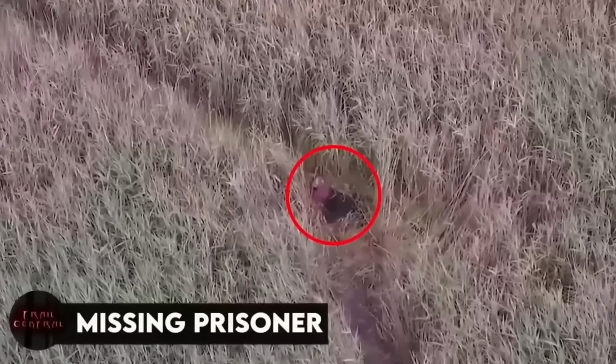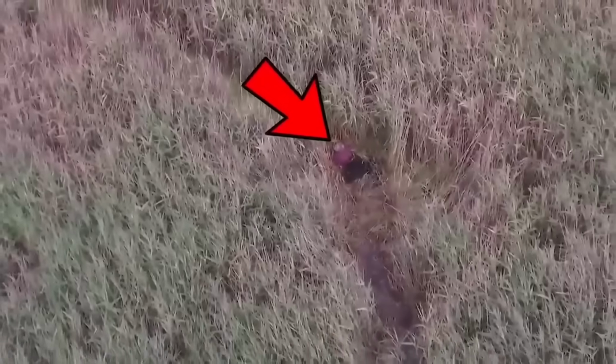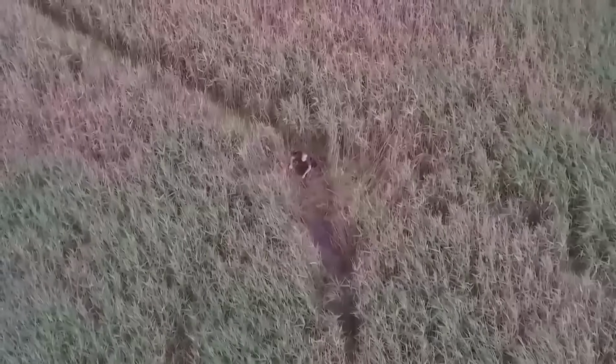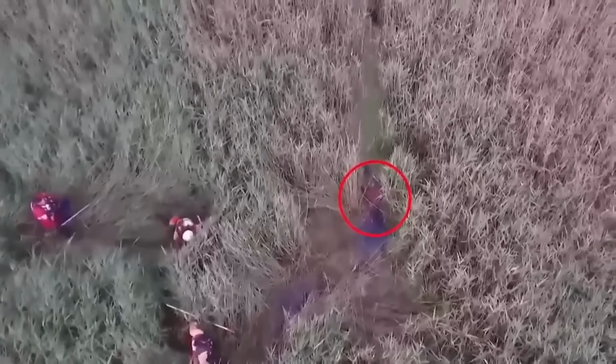Missing prisoner. This epic video was recorded by a drone which was actually helping the police find a prisoner who somehow got away and was hiding somewhere. And well, the view the drone gave was enough for them to see the man laying in the field. As soon as he heard the drone, he knew he was in trouble. Well, of course, you can guess what happened next.